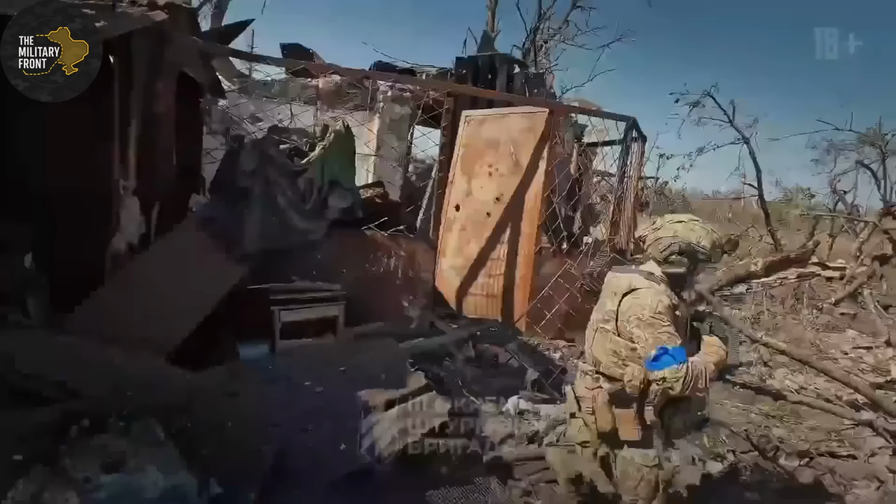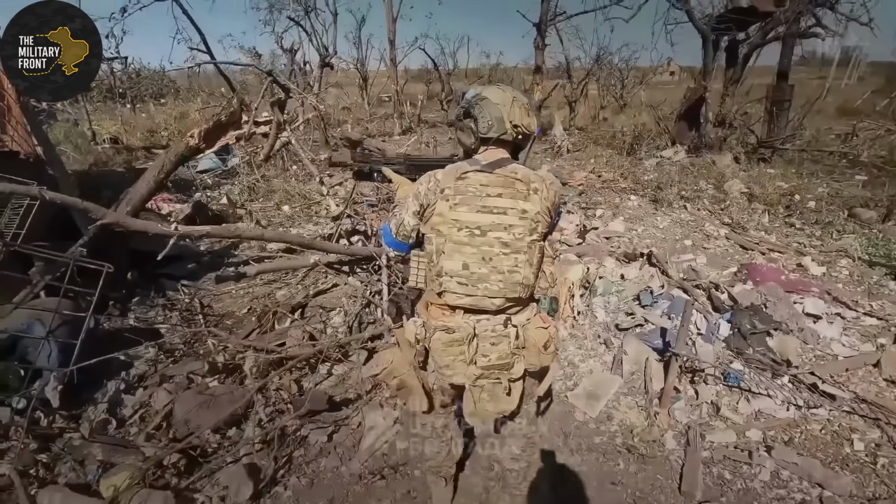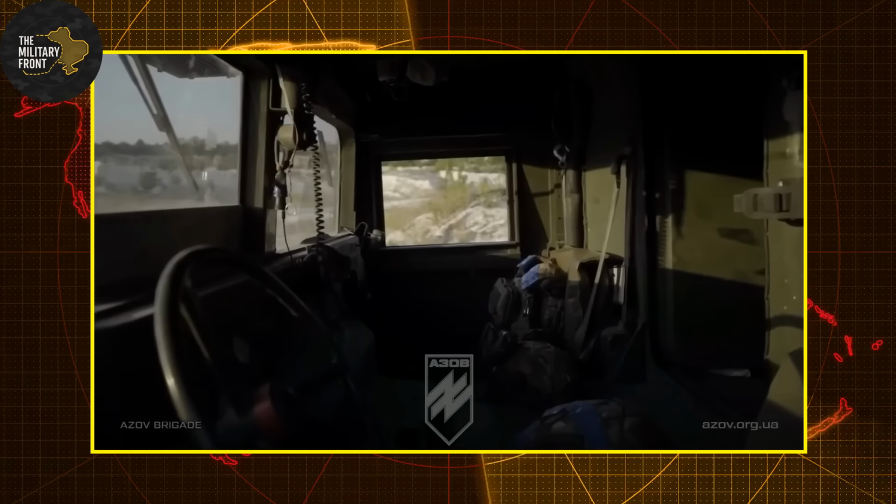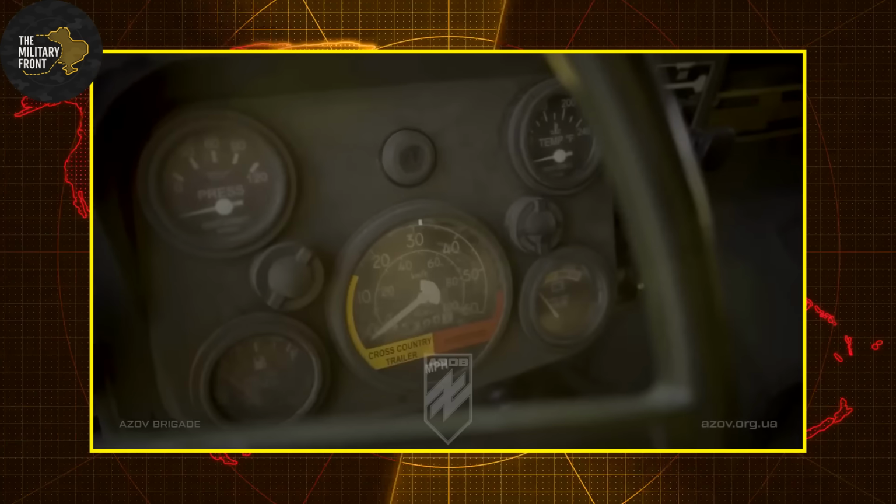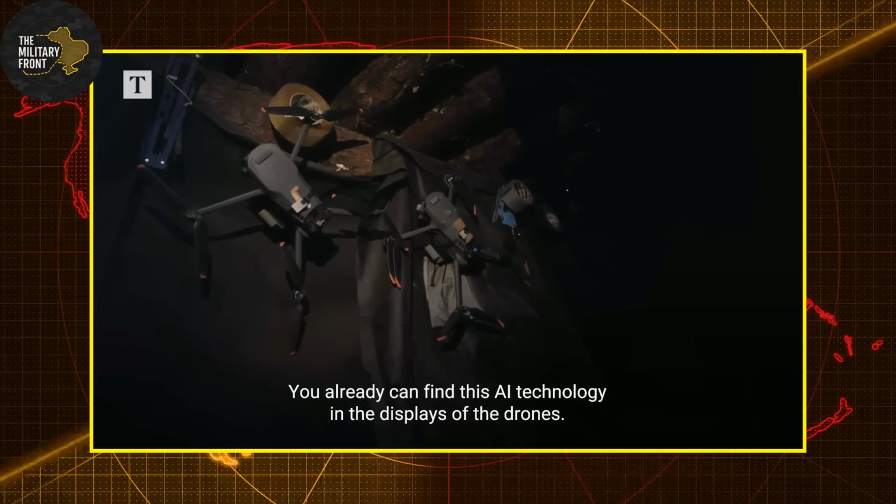FPV drones operate 24 hours a day, 7 days a week. Their range extends 8 to 10 kilometers. The operator remains in complete safety kilometers behind friendly lines.